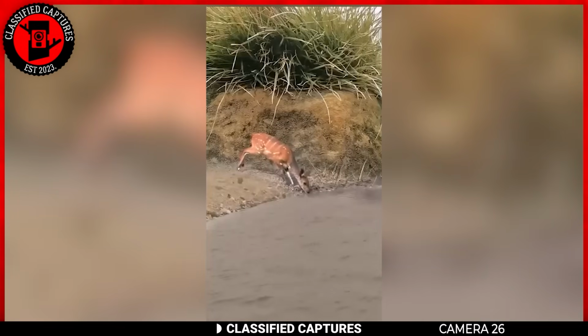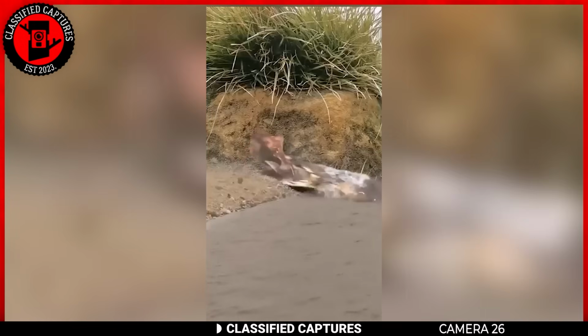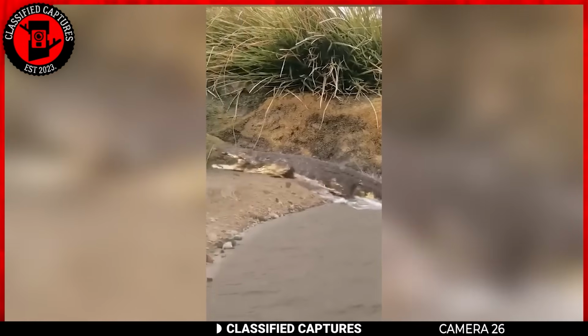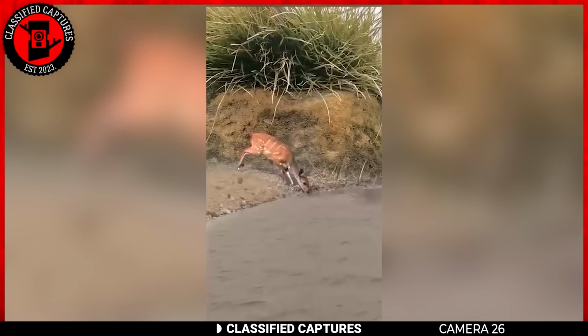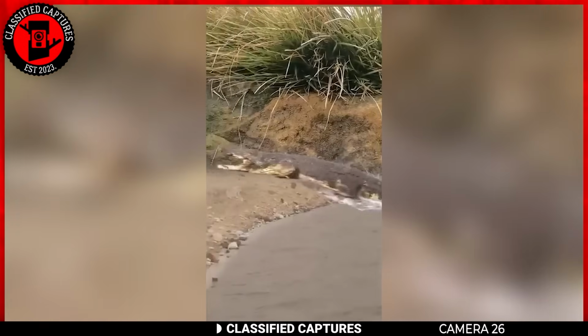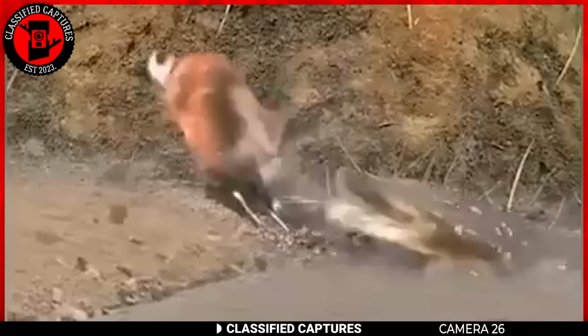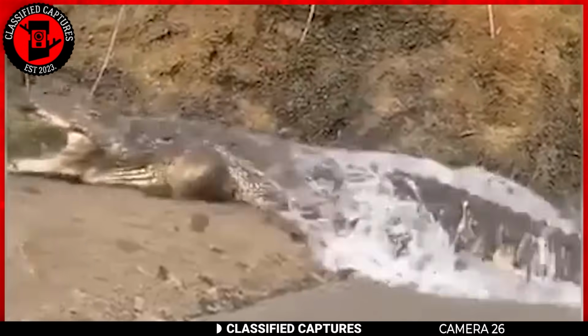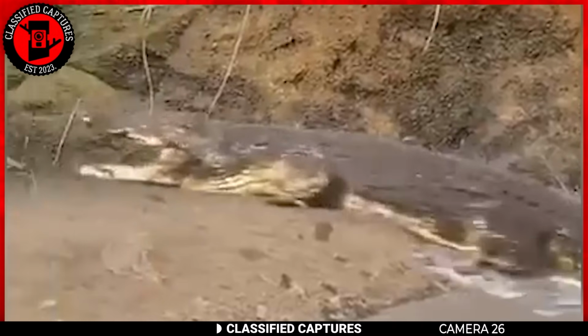With uncanny swiftness, a silent, lurking predator emerges. The croc, a relic of prehistoric times. Its presence shatters the stillness, a cruel reminder that survival in the wild is a relentless dance of life and death. The croc surges forward, jaws agape, its singular intent clear, to ensnare the unsuspecting doe, securing its next meal.